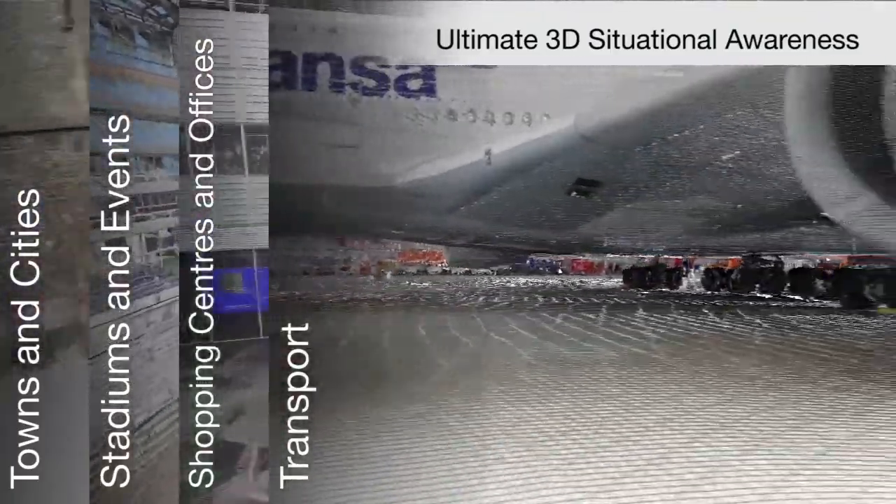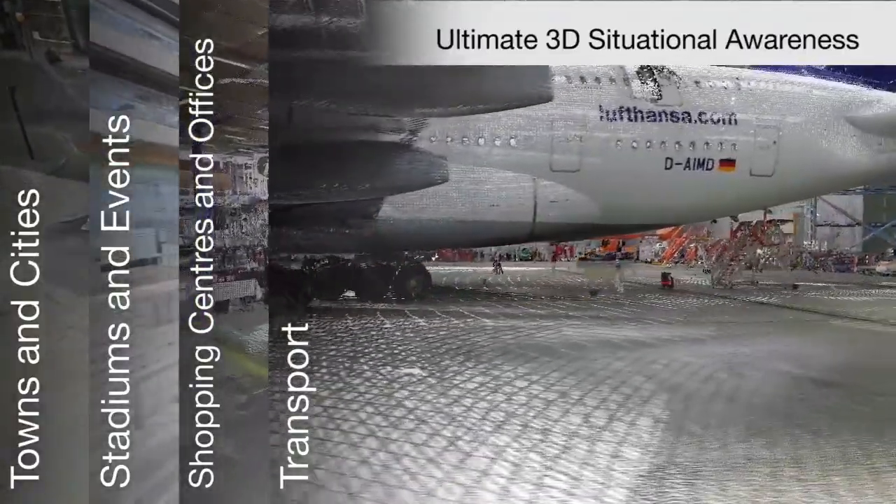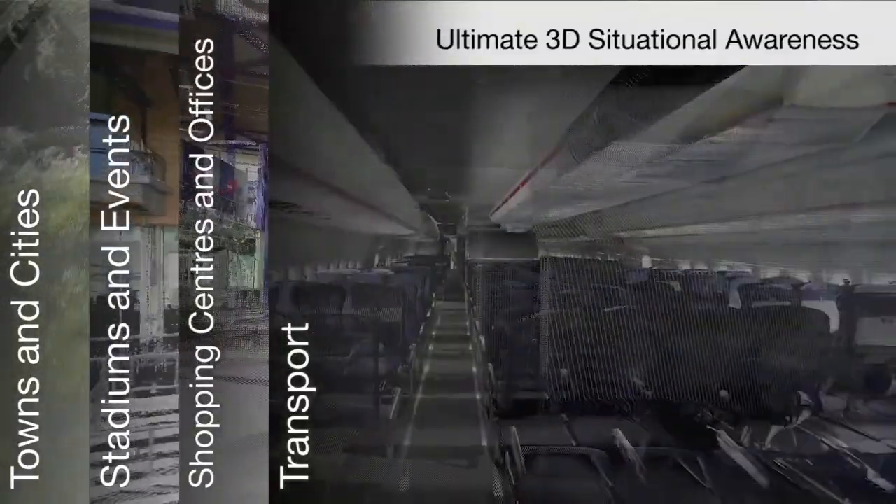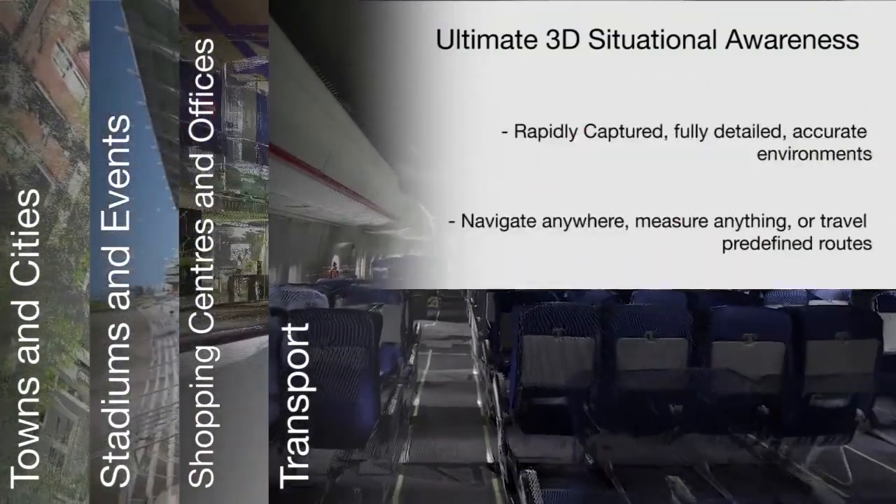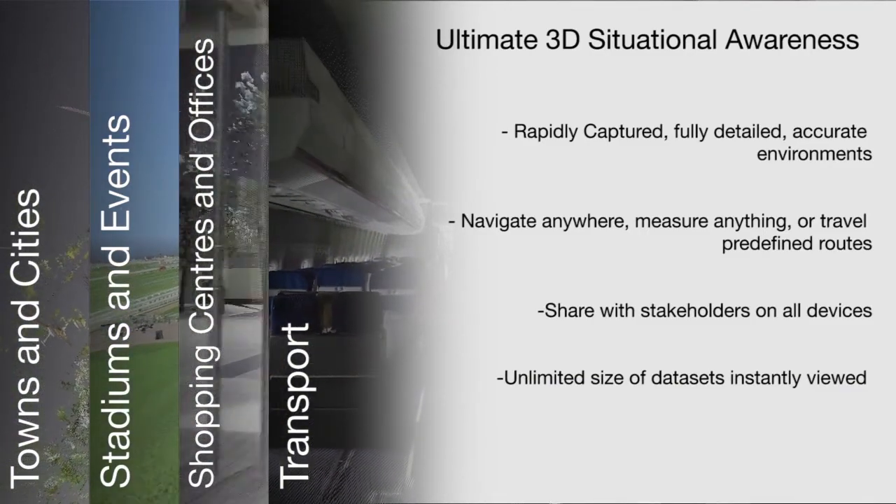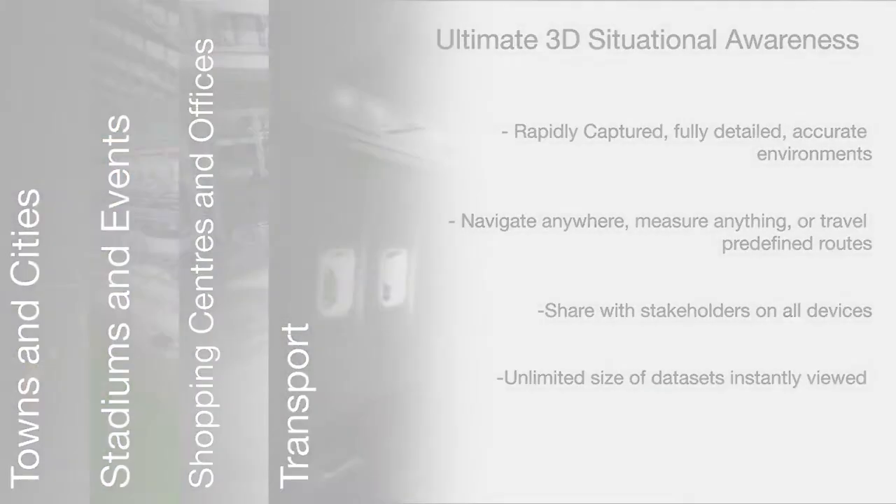This powerful capability offers security teams, emergency responders, even site managers, unprecedented awareness of their location, with the power to analyze and inspect reliably. In summary, scenes can be rapidly captured. They are fully detailed, accurate environments. Navigate anywhere, measure anything, or travel along predefined routes. You can share this data easily and view datasets of unlimited size.